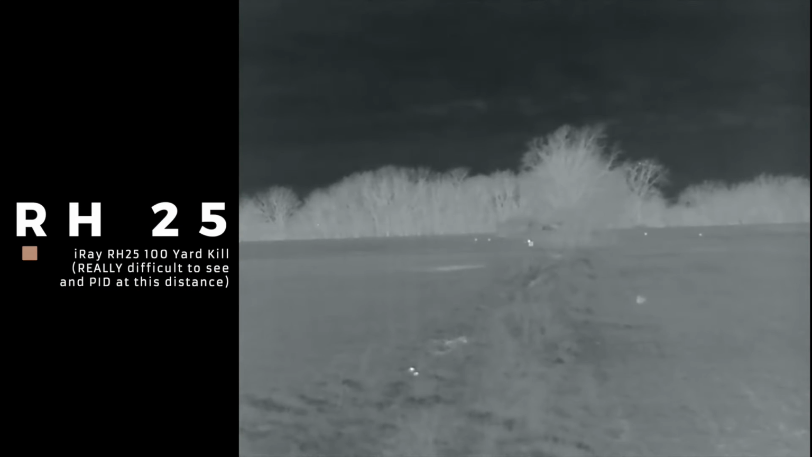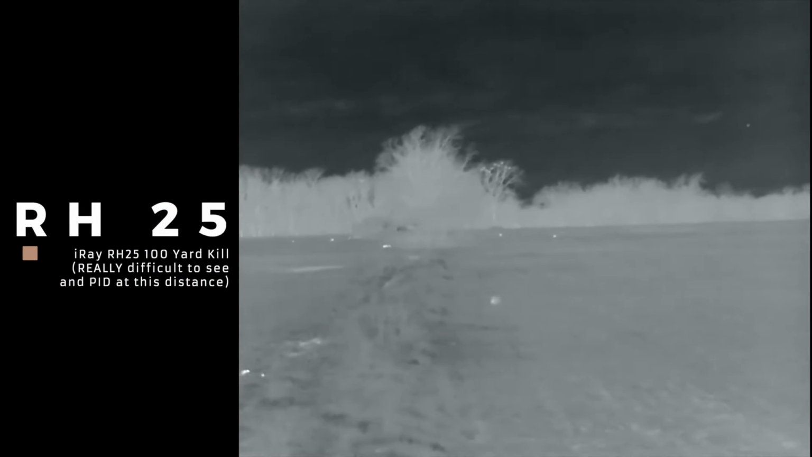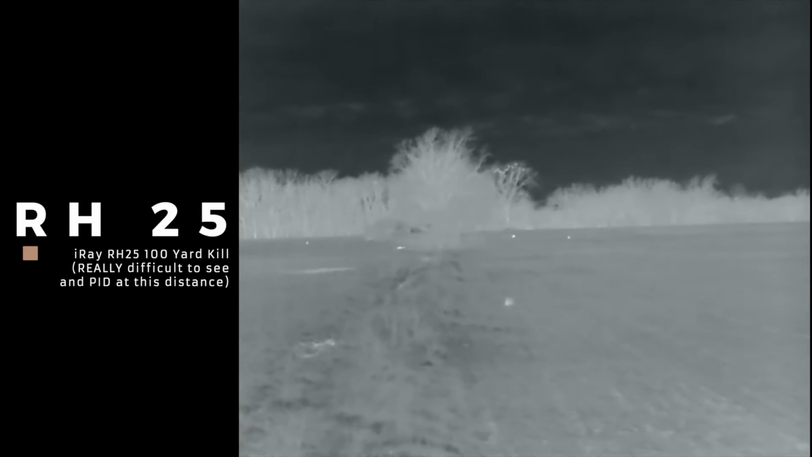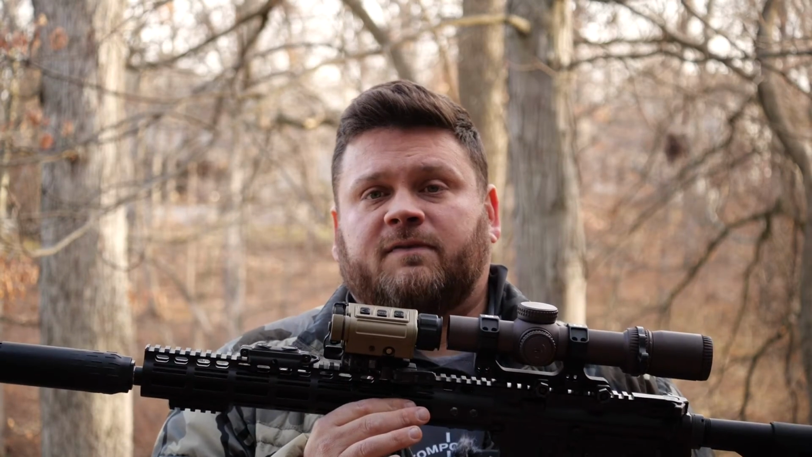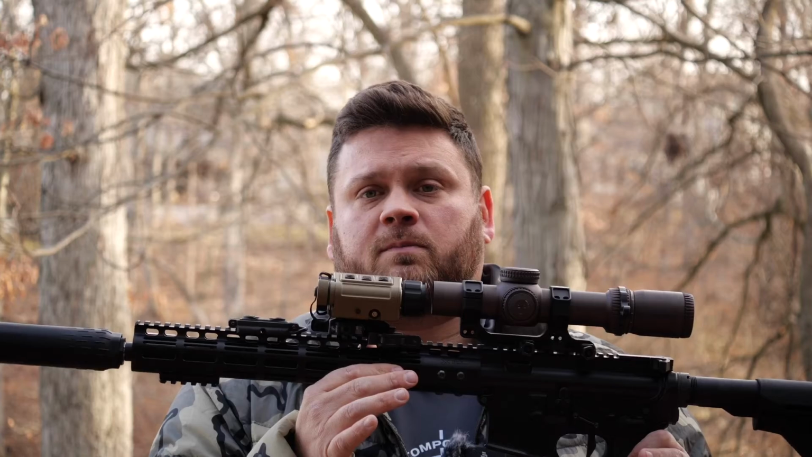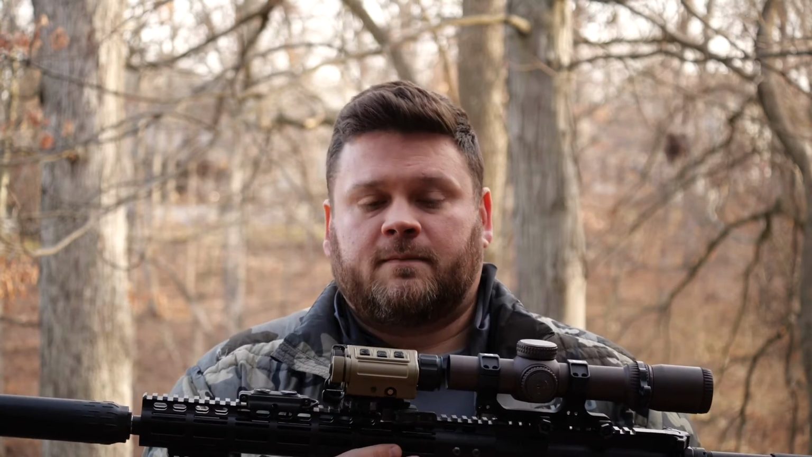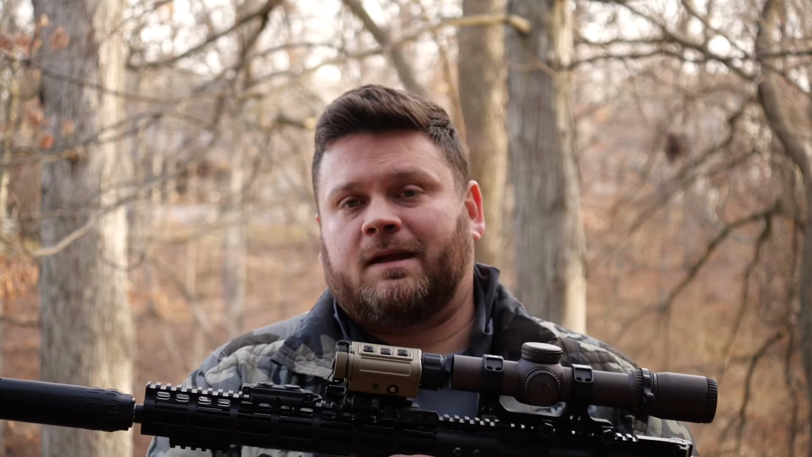I've had this unit for 1.5 years. It's an awesome unit. It hardly ever gets mounted in this configuration. It lives on my helmet because this, for me, is useless because I'm hunting in 40 by 40 fields, or even in some of the more rolling areas that I'm hunting, it's farther than 75 yards. So unless I'm walking through brush, chasing down hogs, it's just not the right unit for me. And if you're thinking the same thing and you're hunting consistently past 75 yards, it's not the right unit for you either.